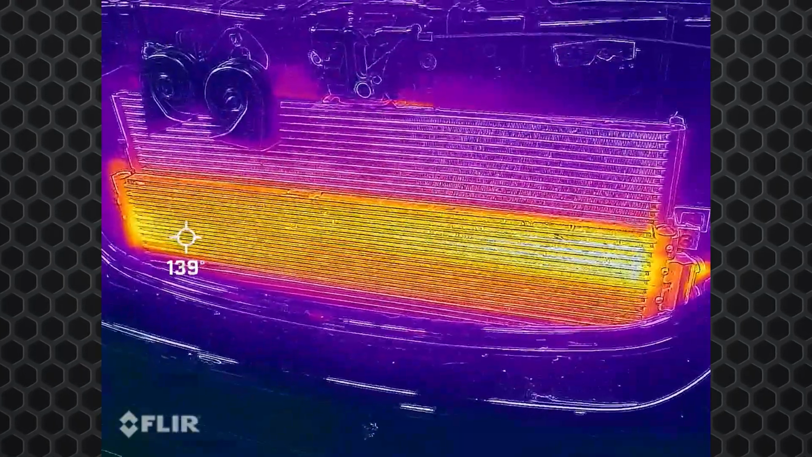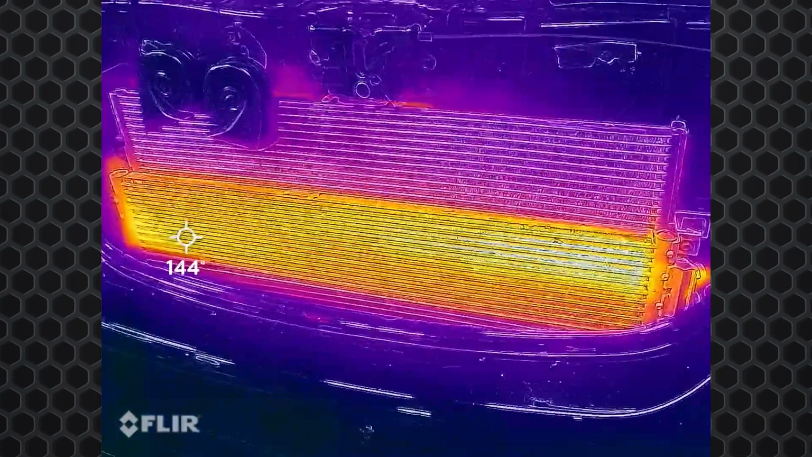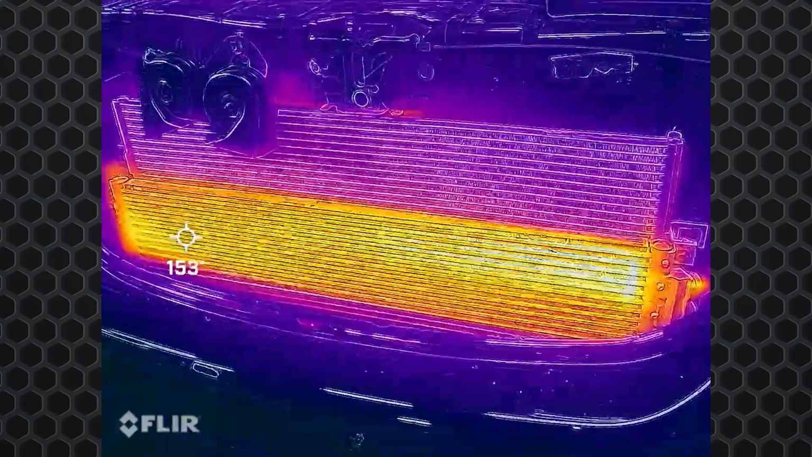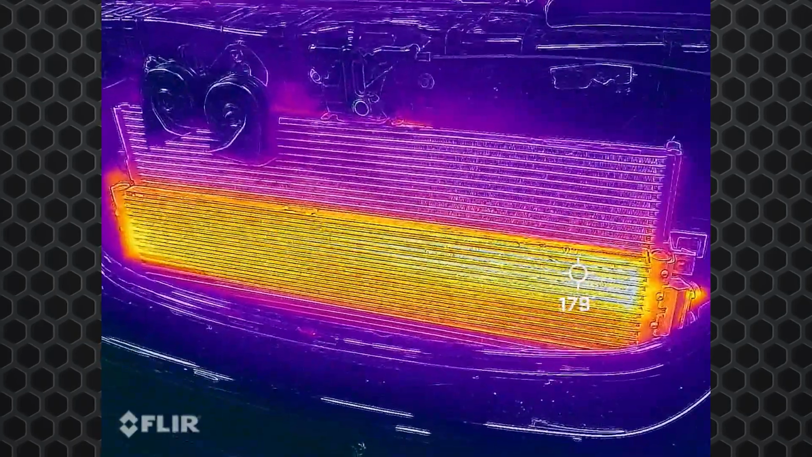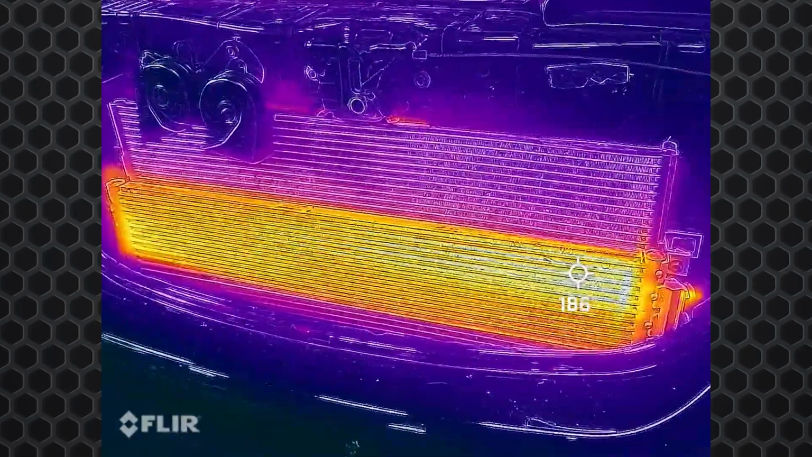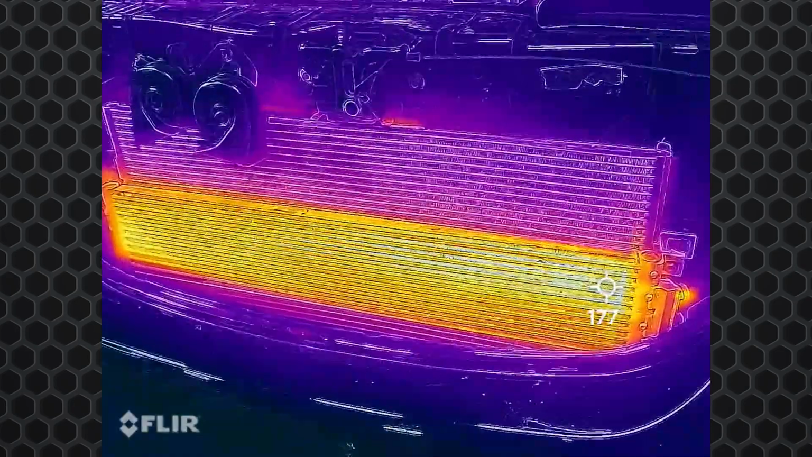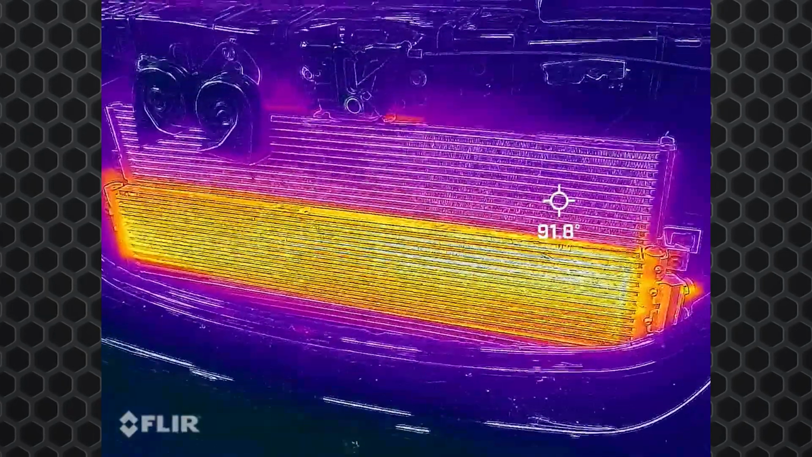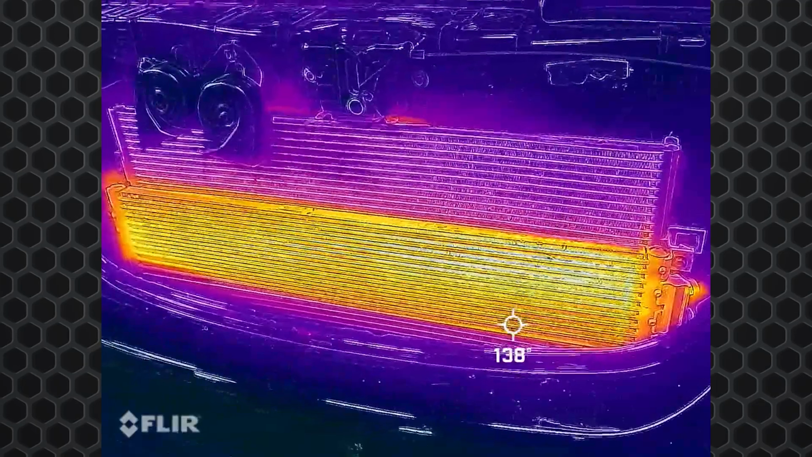But you can see how it starts to get bright yellow as it starts to warm up there. We got out of the power brake, and we're going to kind of torque brake it here a little bit again. There we see we moved our cursor over to the driver's side. It's running around 180, 190 degrees. And you can see the whole thing now starting to heat up. It's all starting to get a nice even color across it.